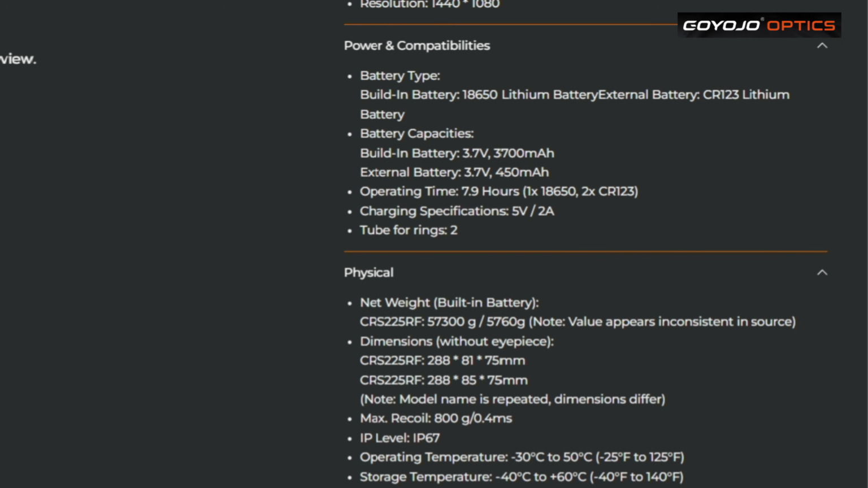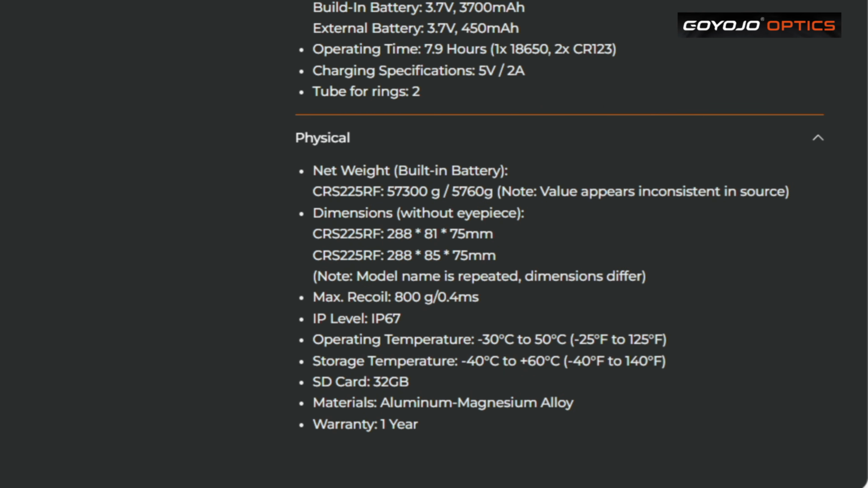Model name is repeated, dimensions differ. Oh, that's more like it. Maximum recoil is 800 Gs. IP level IP67, so you're okay if it starts raining, don't worry, it's not going to destroy your scope, so it's good for rain. Operating temperatures -30 to +50, so you'd either be freezing to death there, or you'd be that hot you wouldn't want to be shooting anyway. So it's well above what you'd want to be out in anyway, put it that way.